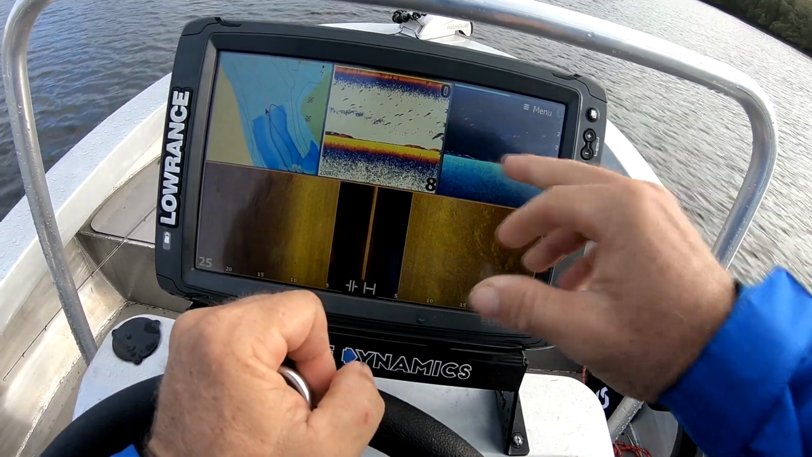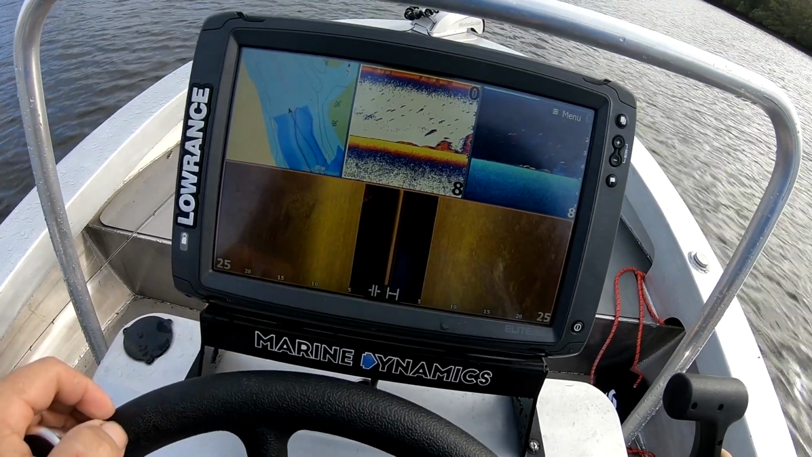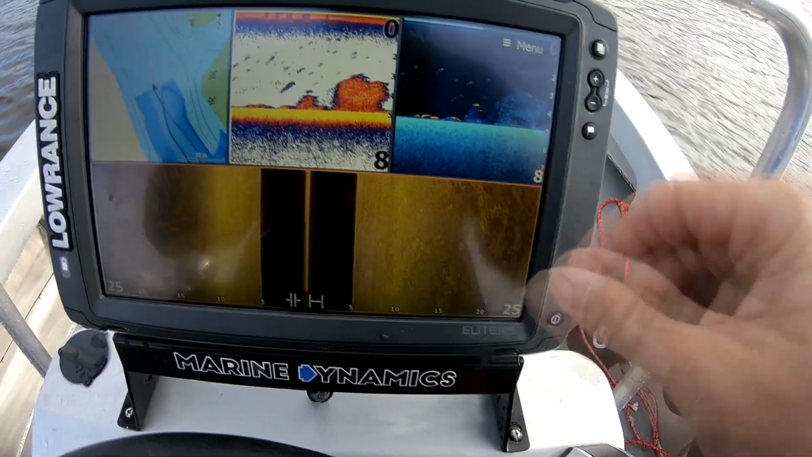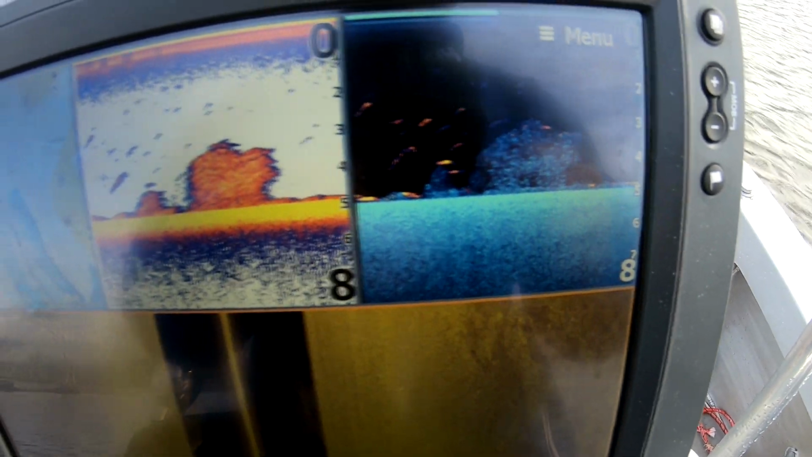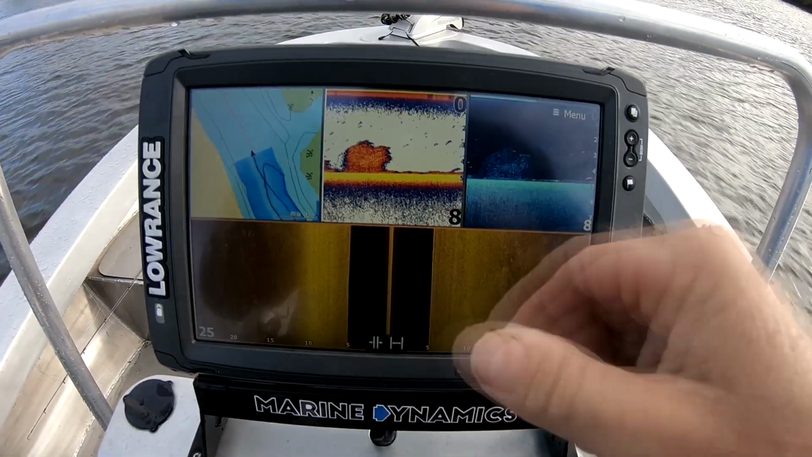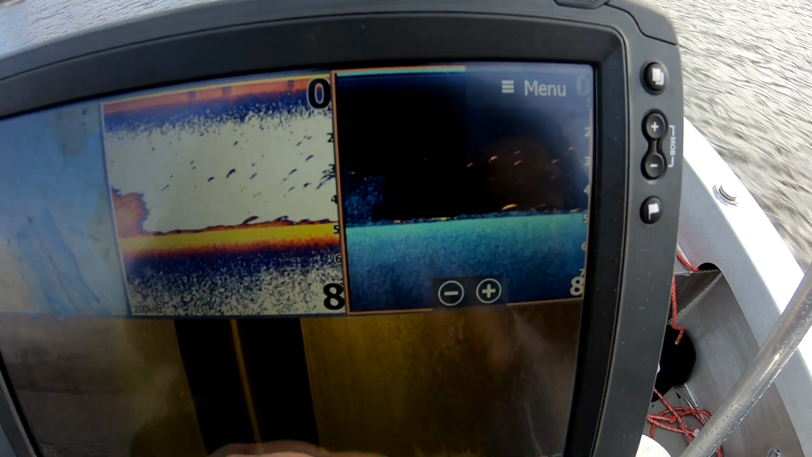A few fish on the bottom here, and yeah, more bait schools. So how good is this? You can see the bait school here, and look at the definition. We'll get in nice and close. Look at the definition there, and it really gives you an idea of what you're looking at. So traditional 2D is awesome, and there we go. Have a look at that. You see the bait school there, and then you've got your fish behind it.